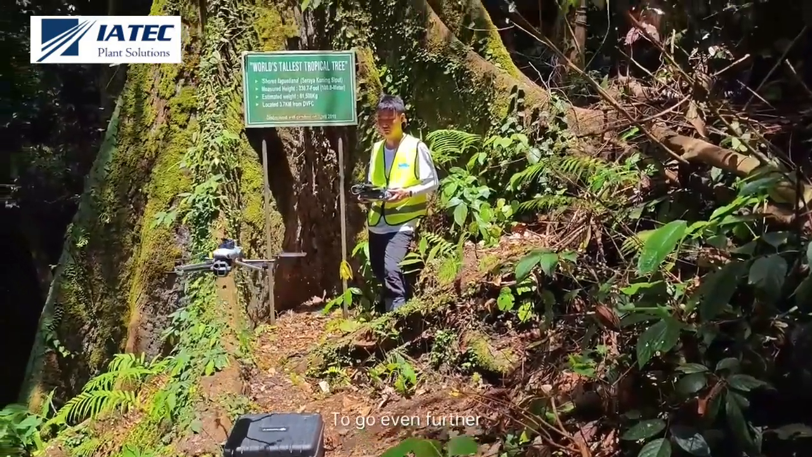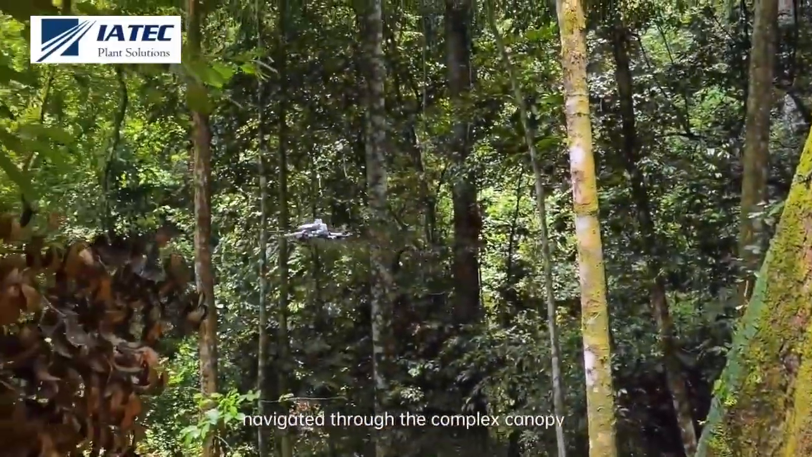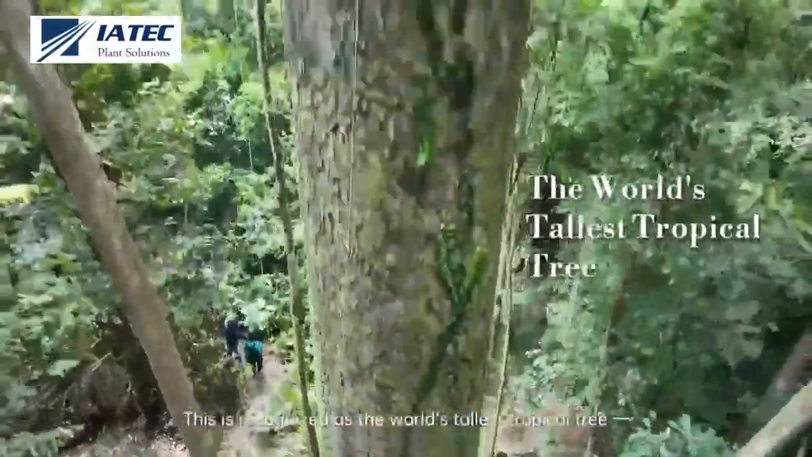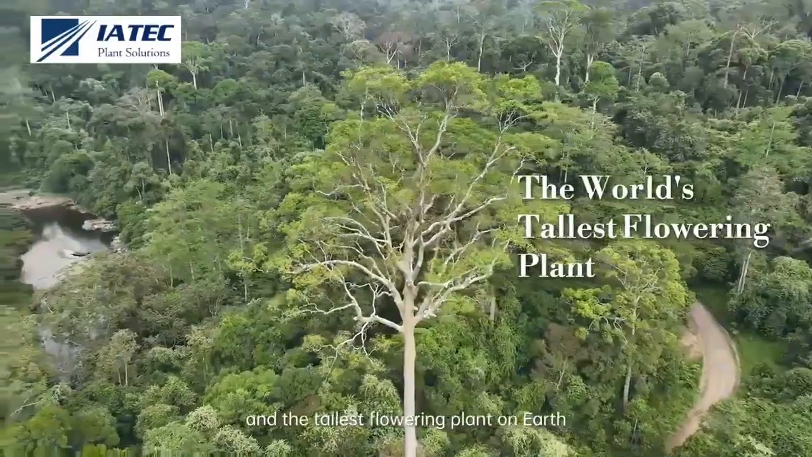To go even further, a drone equipped with the LiDAR branch-cutting system navigated through the complex canopy and successfully collected leaf samples directly from the giant tree. This is recognized as the world's tallest tropical tree and the tallest flowering plant on Earth.